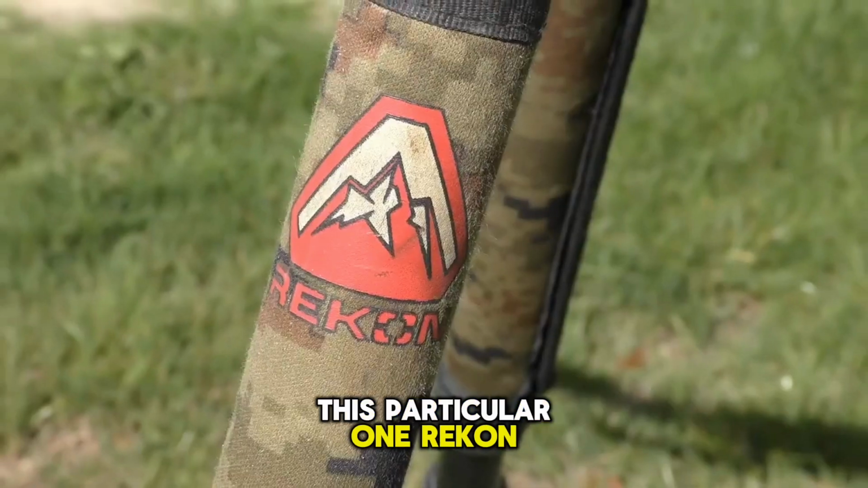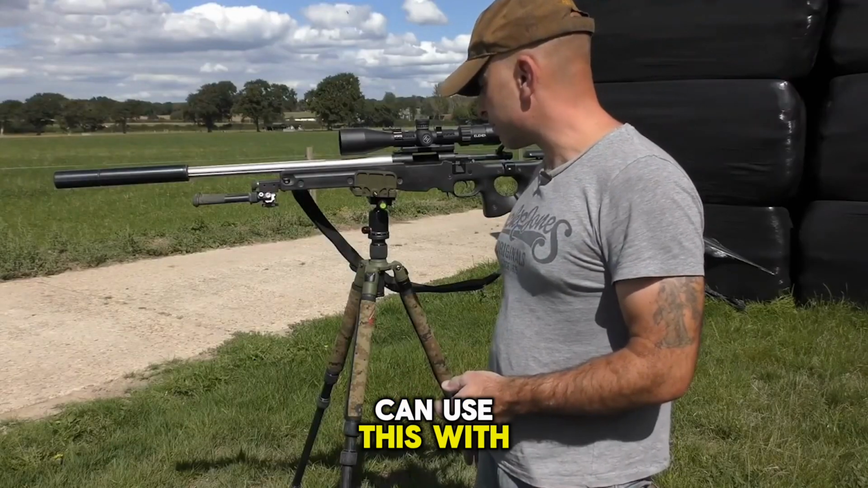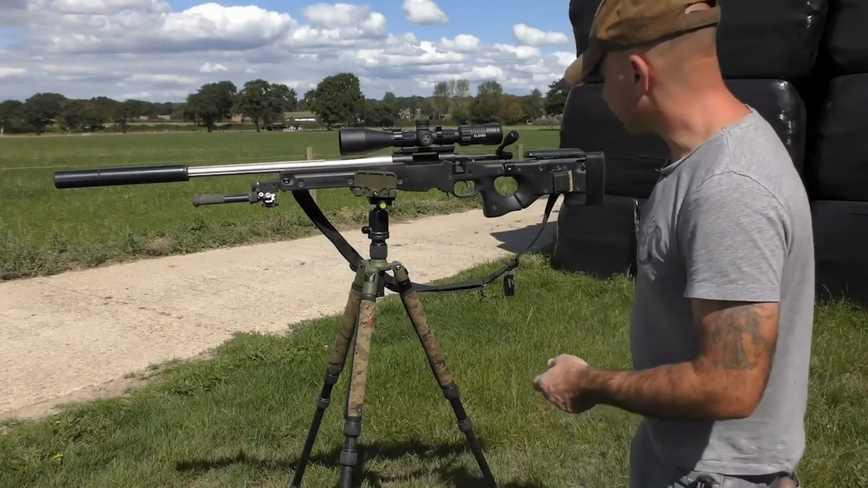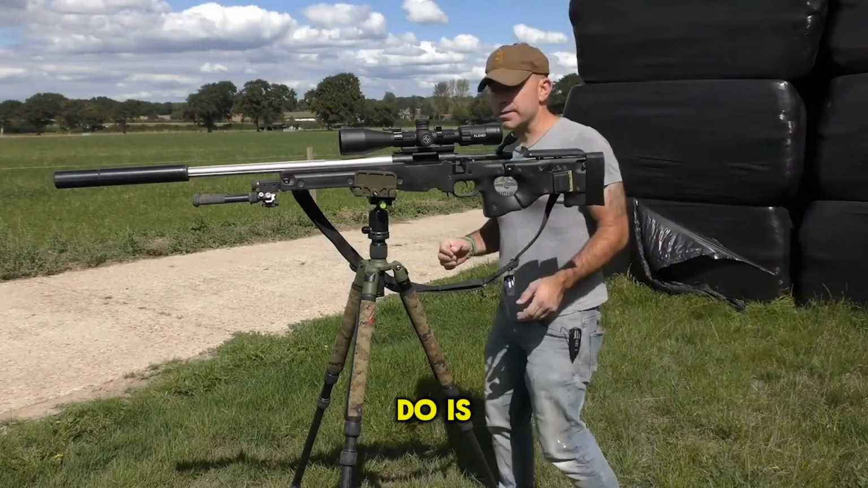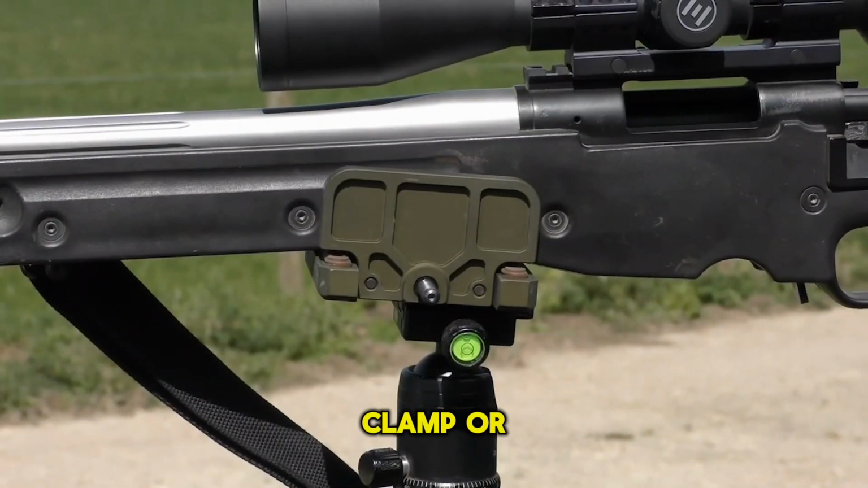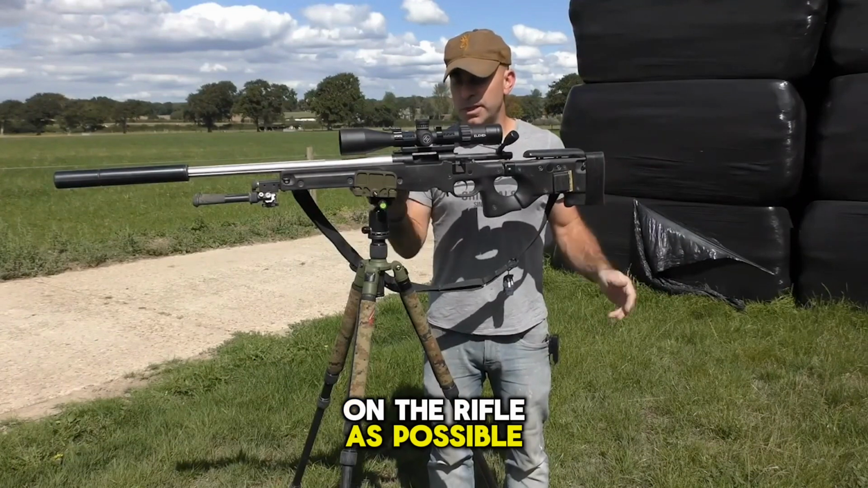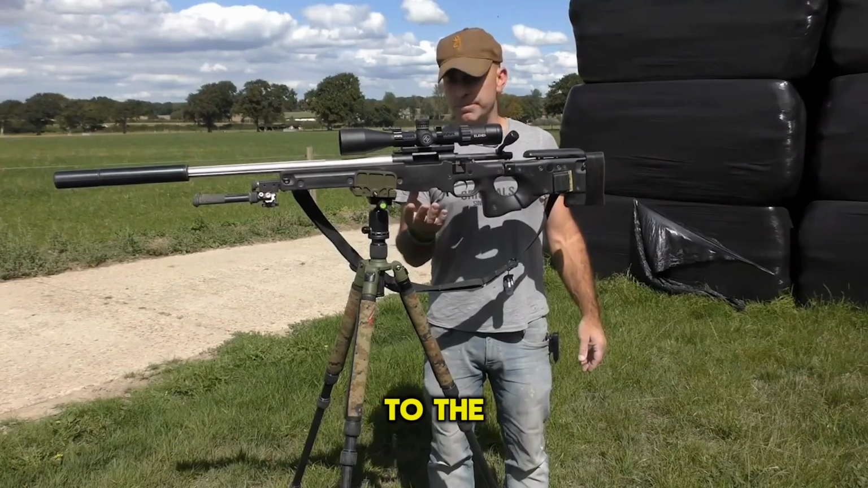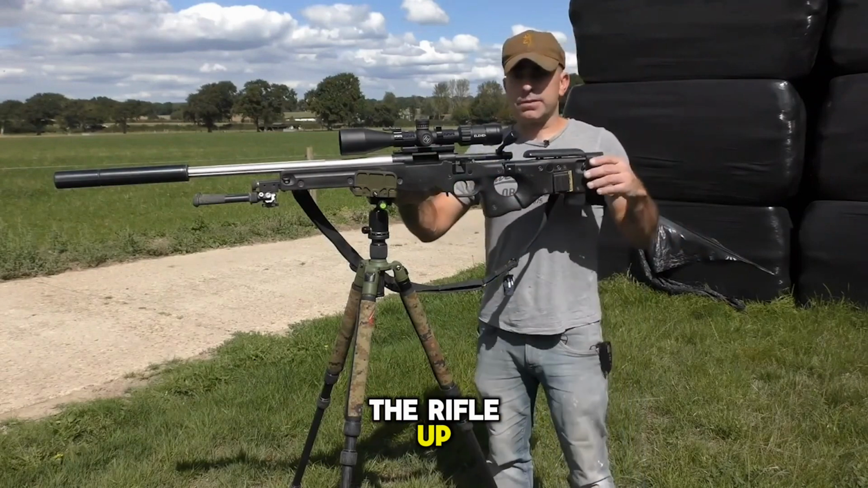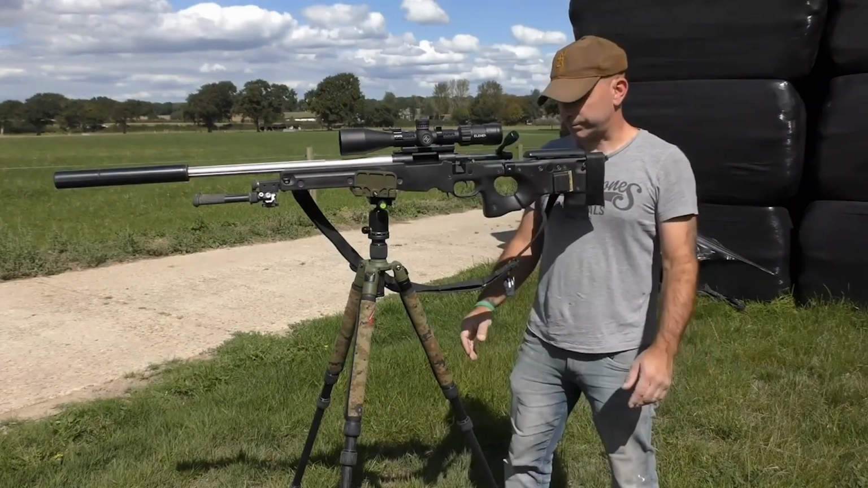This particular one is the Recon tripod from Scott Country. As I say, you can use this with any tripod. Right, first thing you want to do is make sure that you've got your pig-saddler clamp or your Aqua Swiss mount as close to the centre of balance of the rifle as possible. It's usually just forward of the magazine well. The other thing you want to do is set the rifle up so it's a little bit low, so that you've actually got to come down to it.